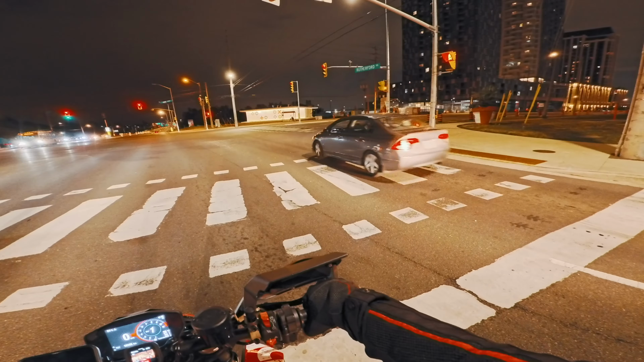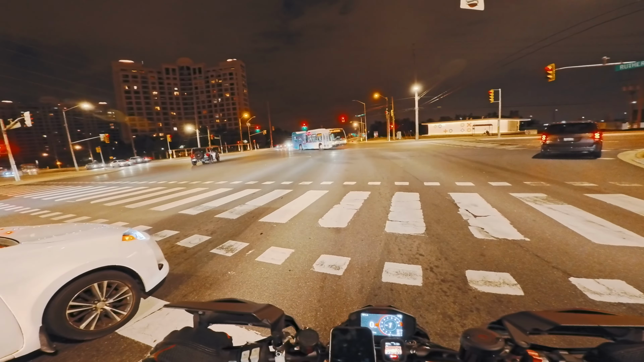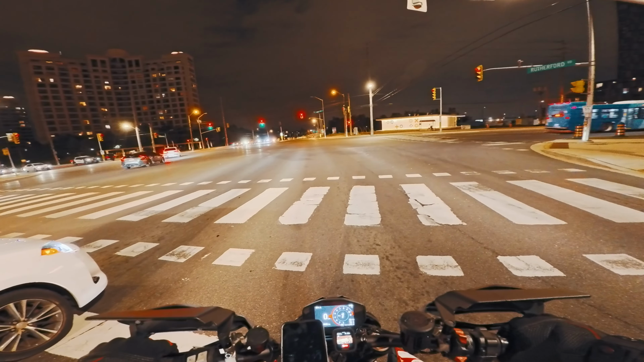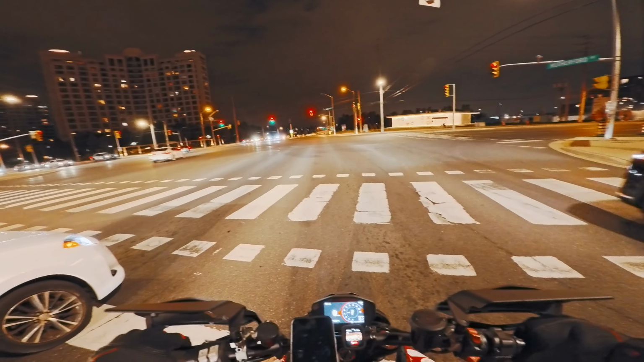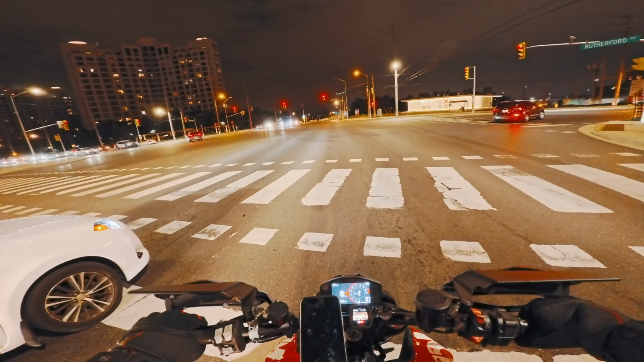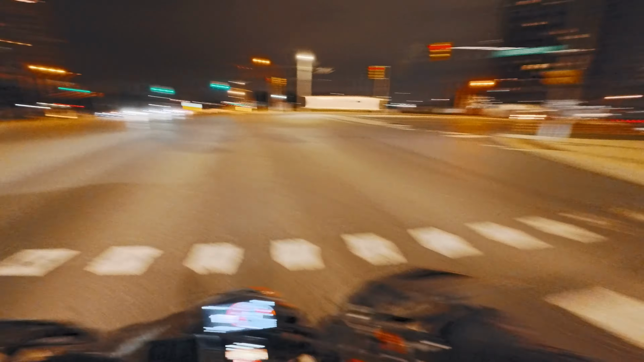This guy over here that was waiting at the light like a fucking idiot, he's been sitting there at this red light, but there's no sign that says you can't make a right. So everybody's fucking literally honking at him. It's so funny. Just thought I'd start this a little earlier just to let you guys know that.